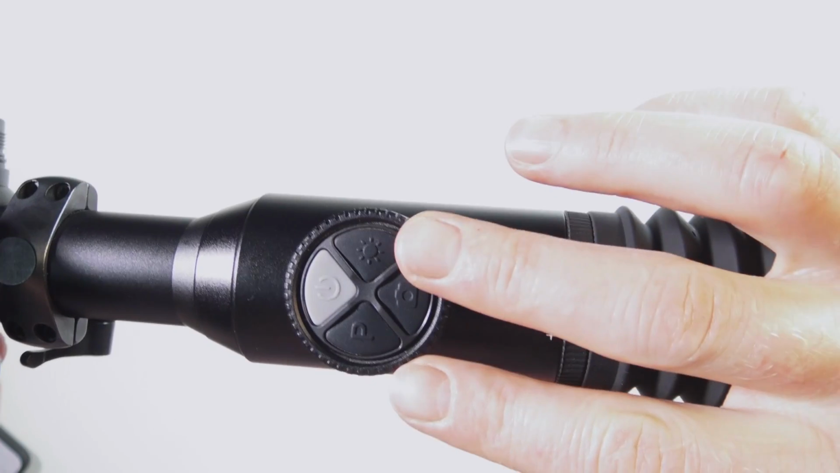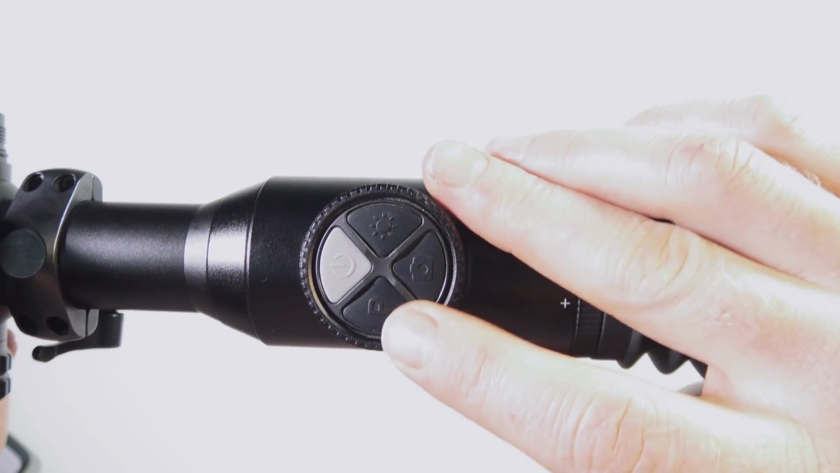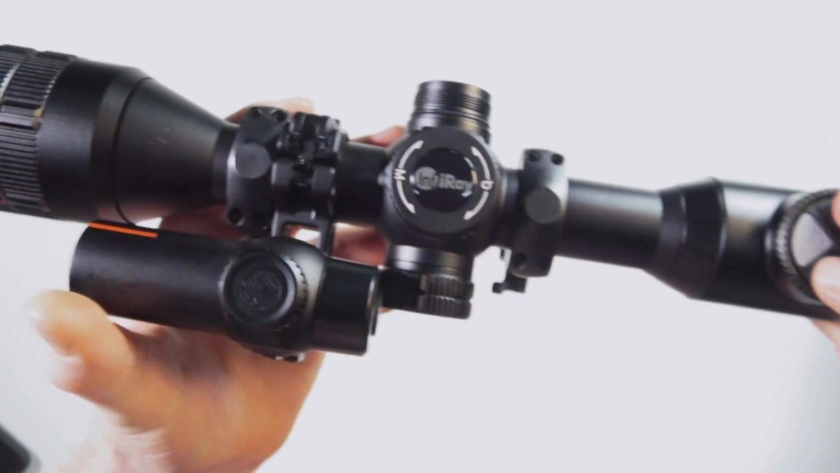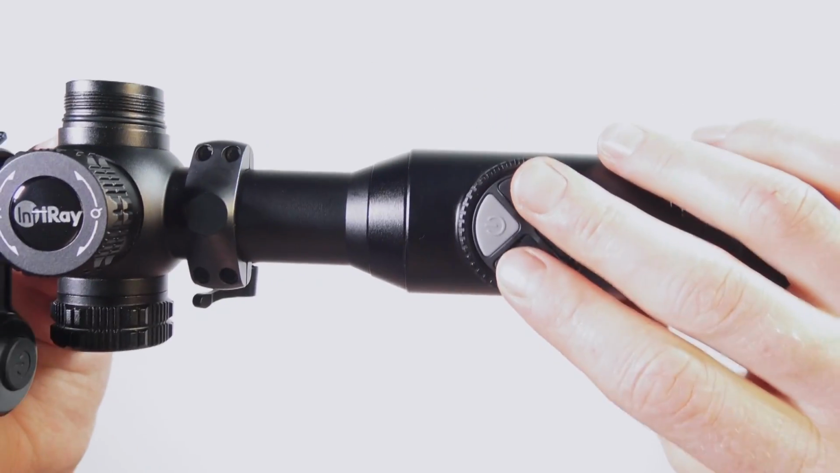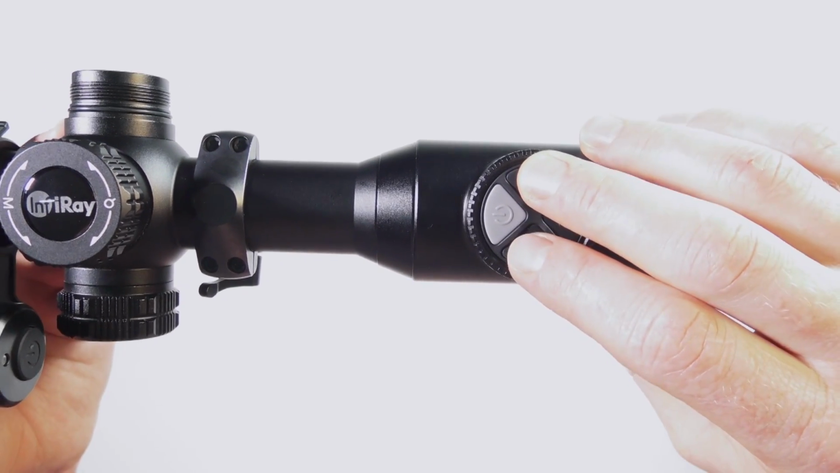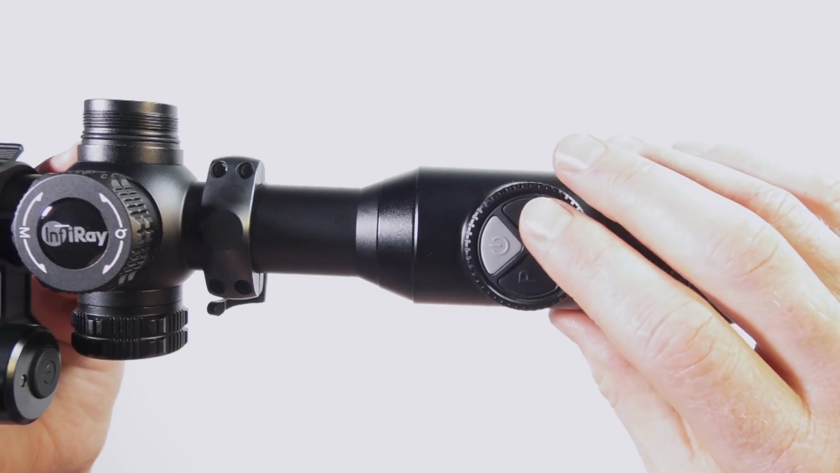But in addition, another two button option is if you press and hold the palette button and the brightness button at the same time and you have the rangefinder attached, it will actually change between continuous ranging and single ranging modes. So that's something to keep in mind.